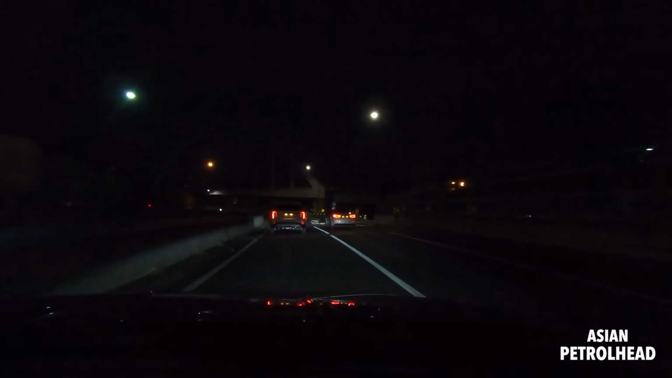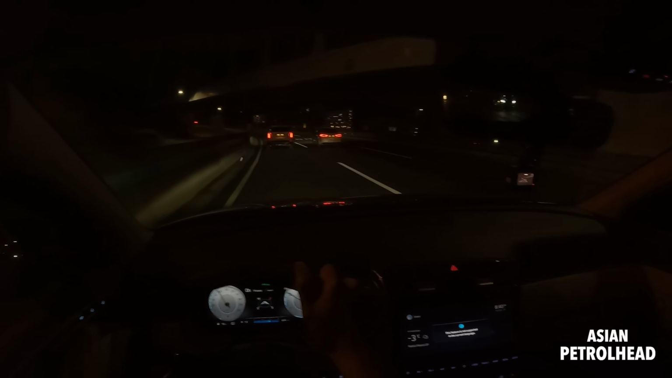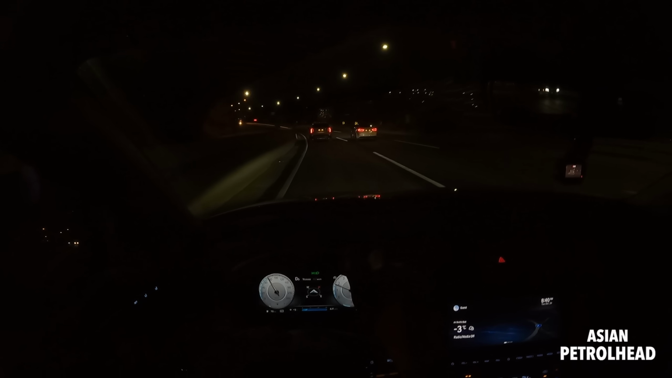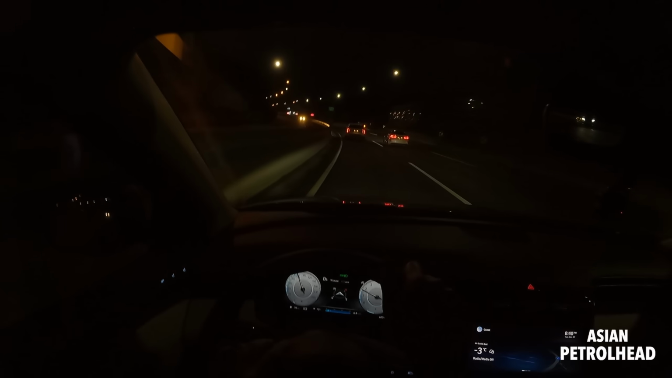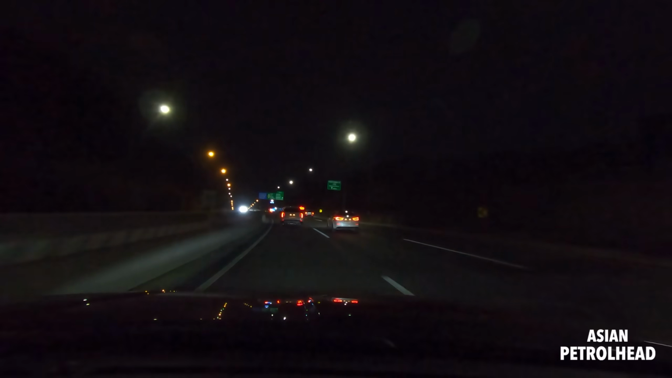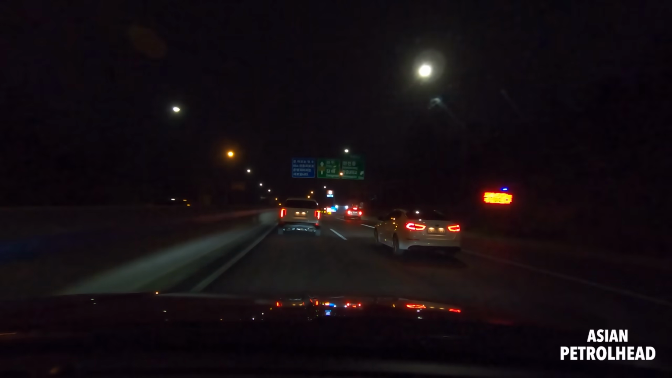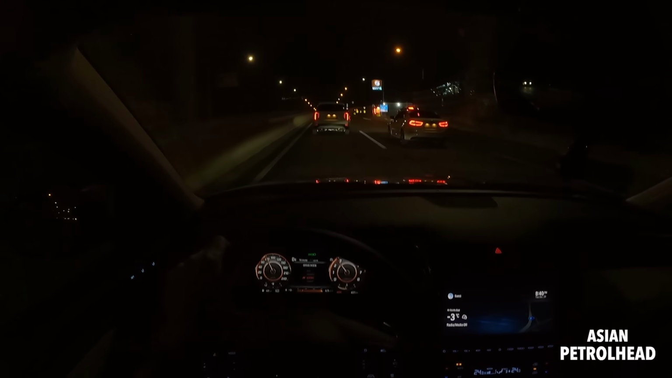So it pulls very nicely. Just like I told you, it's the same unit you can find in the Hyundai Sonata Sensuous and also the Elantra N. It felt like too much power for the Elantra N. Quite okay for the Sonata Sensuous, but this feels a little bit heavy, but it pulls very linearly all throughout the RPM range. So let me just put the car into sports mode.